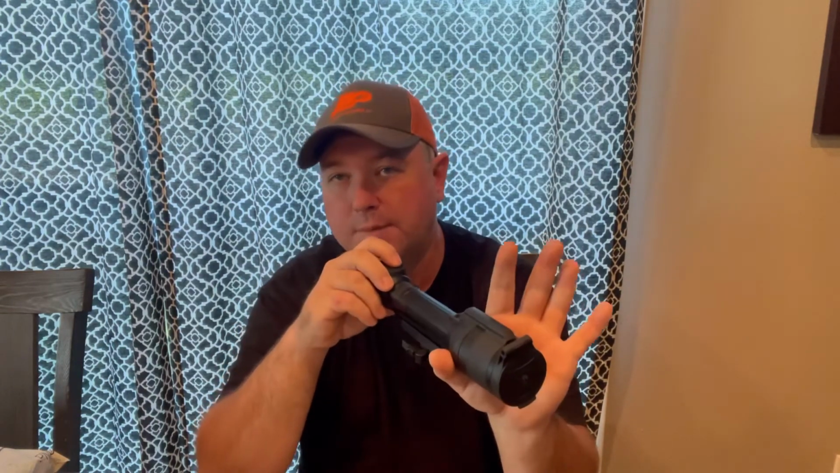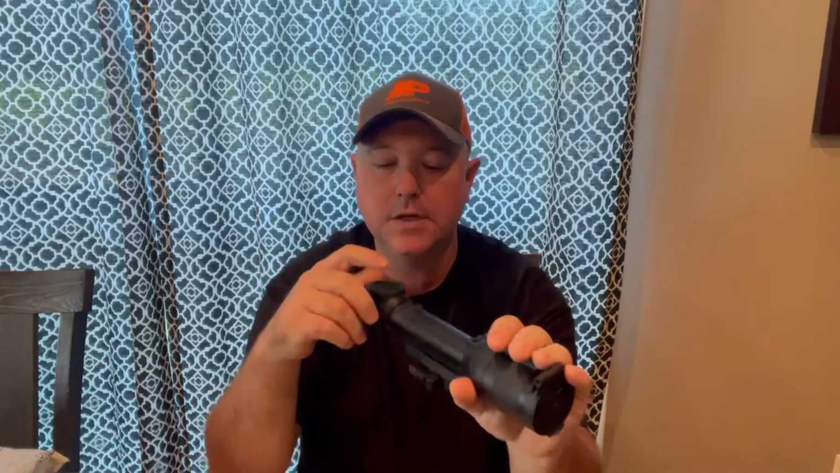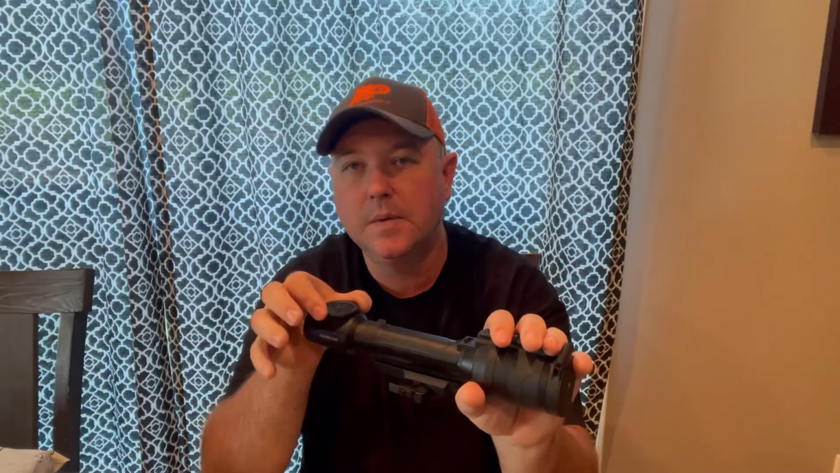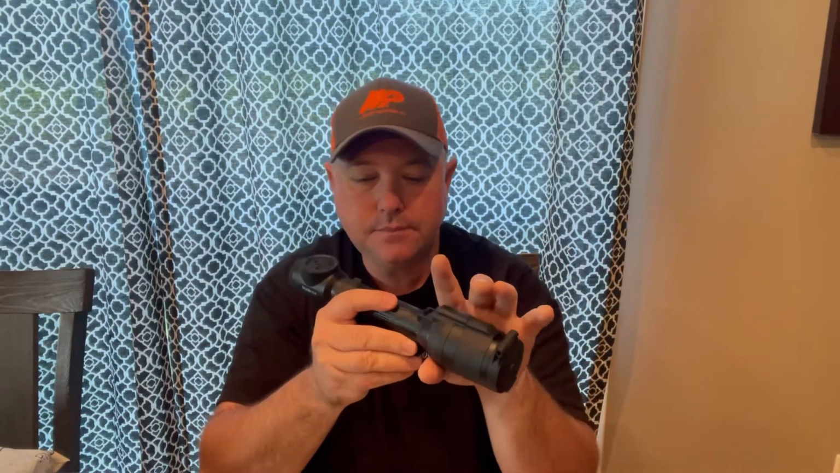Or if you already have picture in picture up and you want to zoom a little more, you short press it and then you roll and it'll zoom up the picture in picture, but it doesn't zoom up the main screen. Again, I think you should be able to roll this while you're looking through the scope and it zooms, just like the Thermion's on the side on the left turret, you roll it and it zooms right up. That's probably the only thing, and it's not really a dislike, it's just something that I personally don't like.